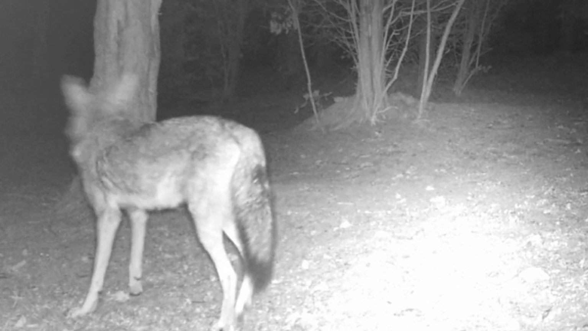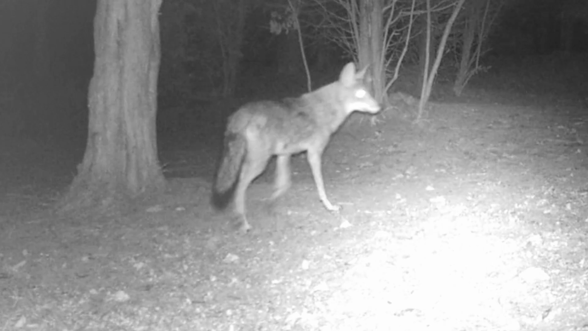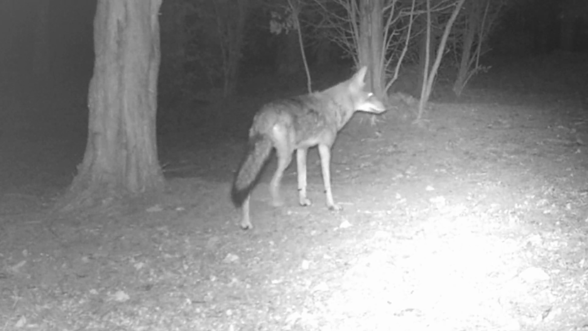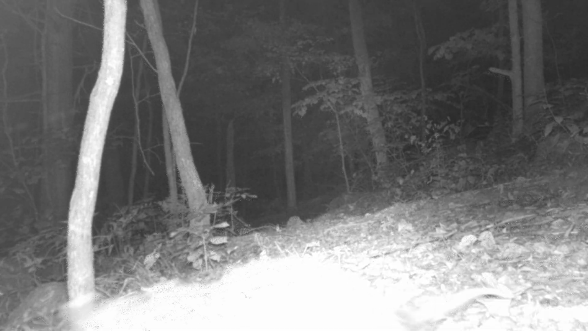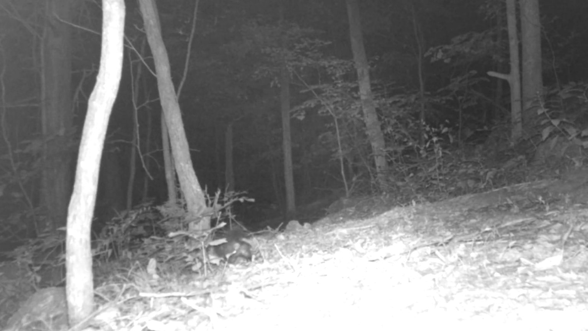He's a big coyote too. Hope a fox don't meet him. And he's out on the trails too. The old possum, they don't care. They don't care what's going on. They got business to do. They just come and go.